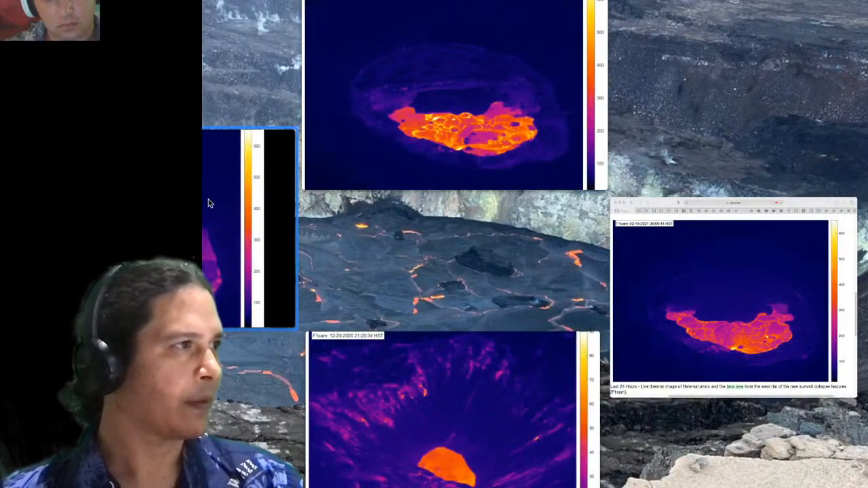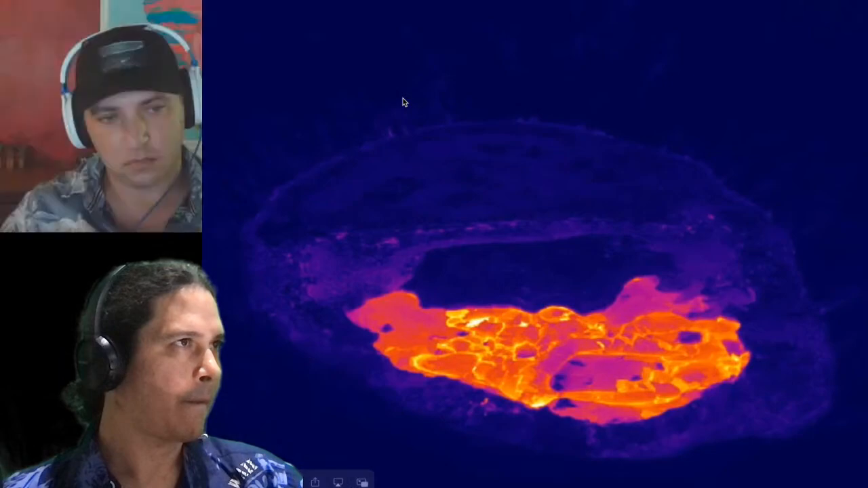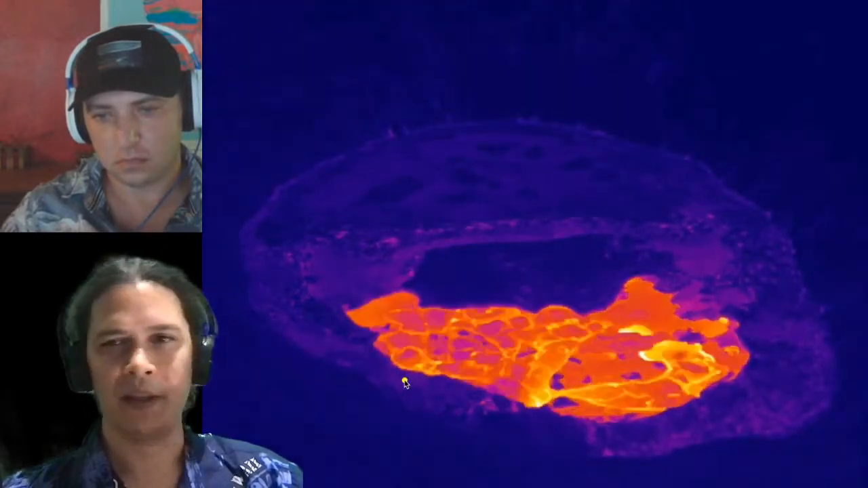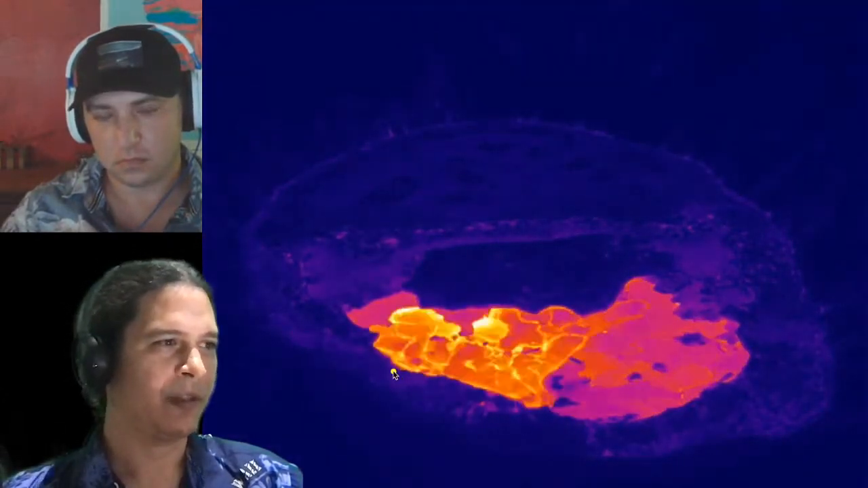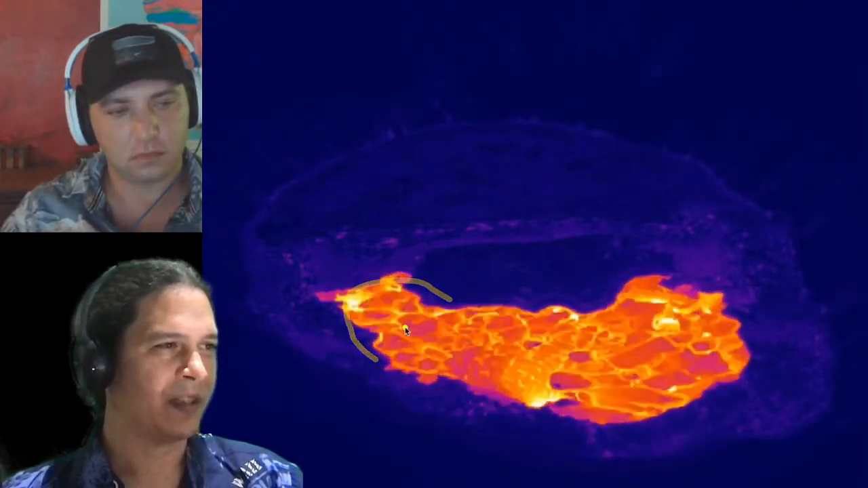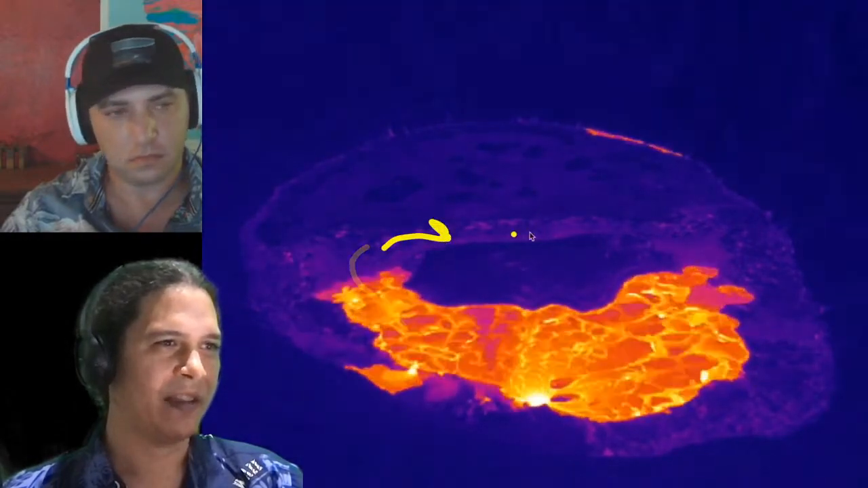The view for the last nine days or so. So the lava level has been rising and falling. We've been documenting that over the past few weeks. And the lava level here is at its lowest. It's coming up, and it hasn't quite made it around the backside of this big island.